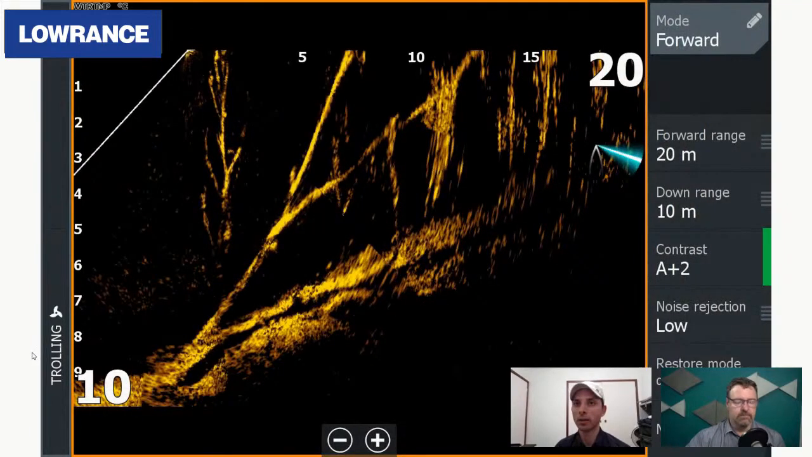And this is just a screen grab of the depth and the side panel. So obviously you have a side panel with your ActiveTarget. So this is more just to give you an example of what I run. So I've got A2 contrast, which is an auto A2. For me, where I'm fishing, that's an absolute perfect color palette and contrast for the waterway that I'm fishing.